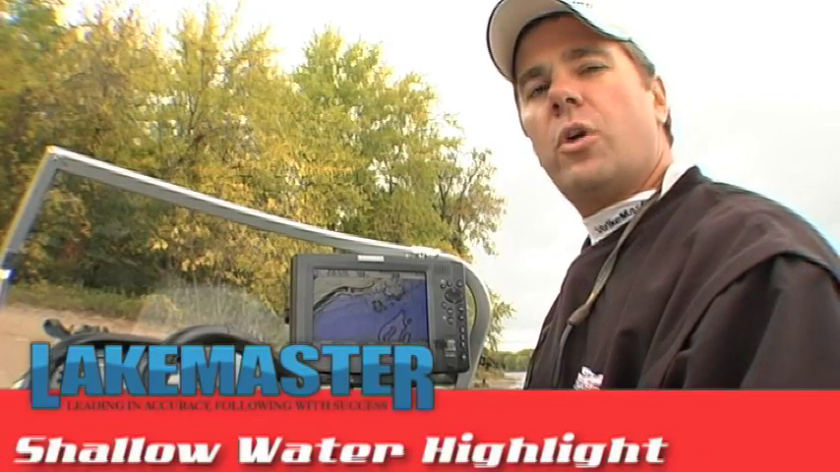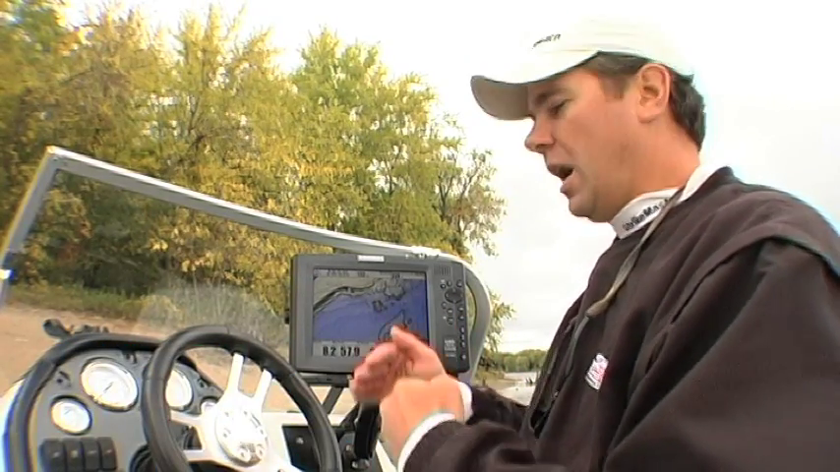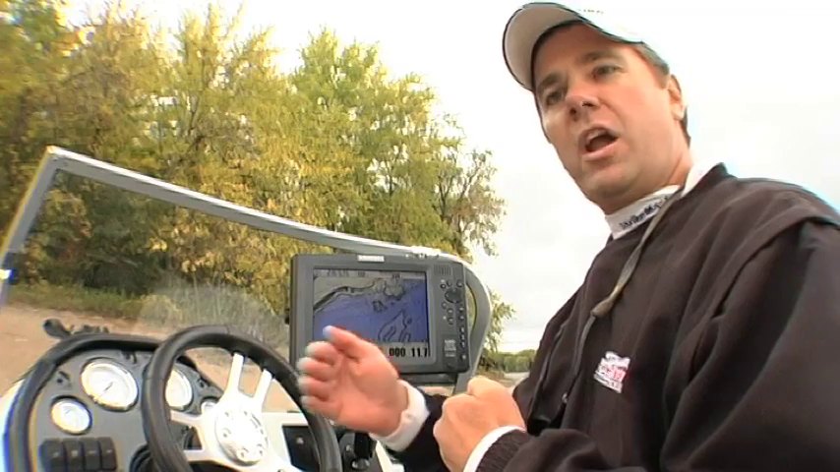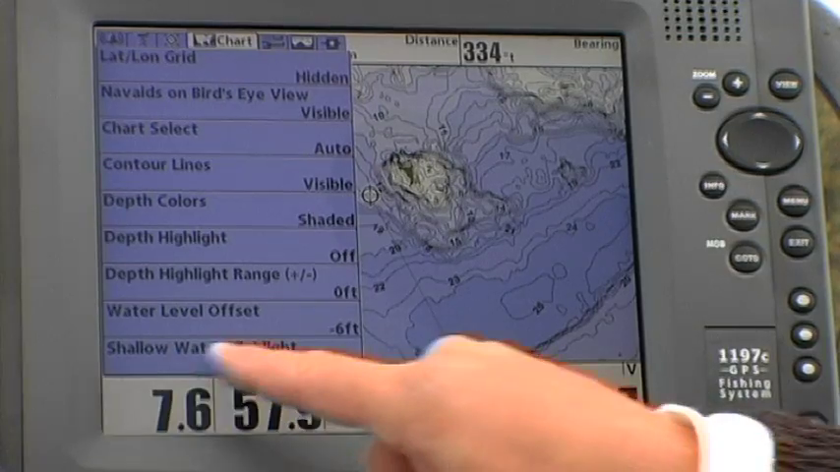The next feature is called Shallow Water Highlight, and it does exactly what the name implies. It allows you to highlight a depth range in the shallows. Gives you a warning, so to speak, that the water in this area highlighted is too shallow for you to navigate. And what we're going to do is place a shallow water highlight.